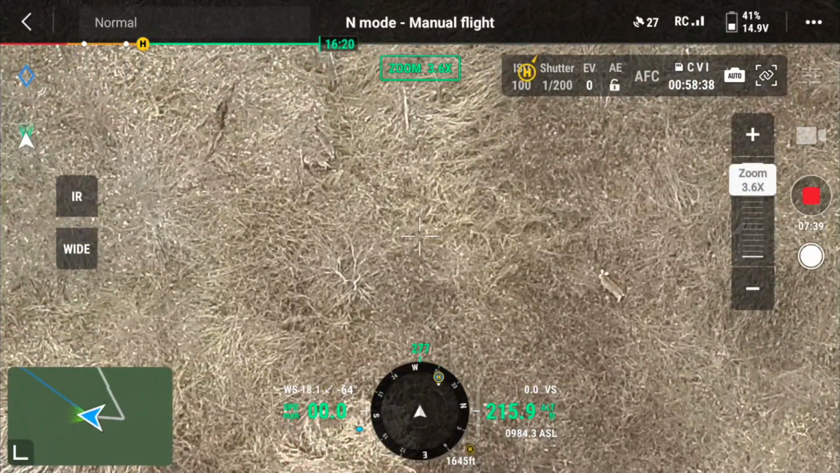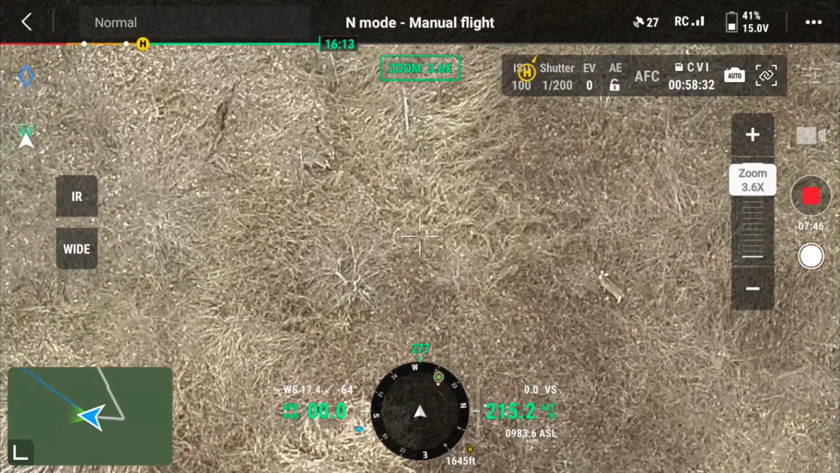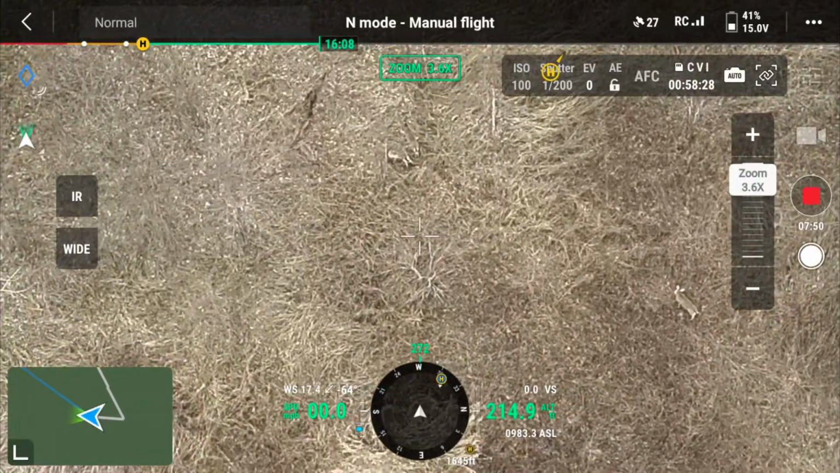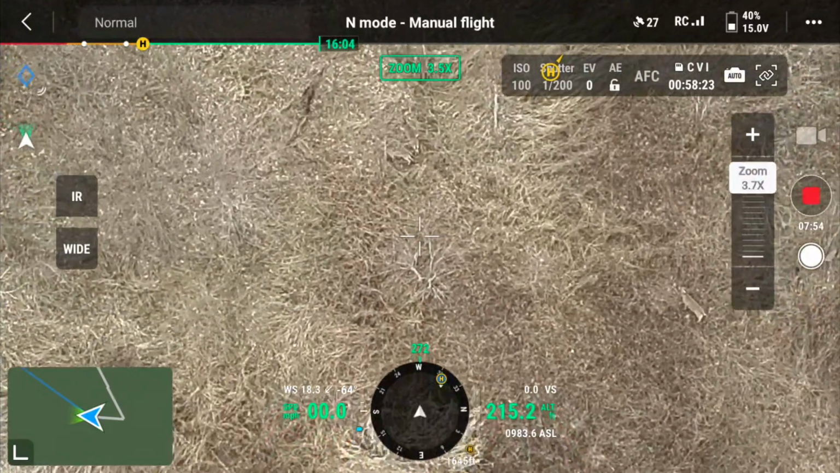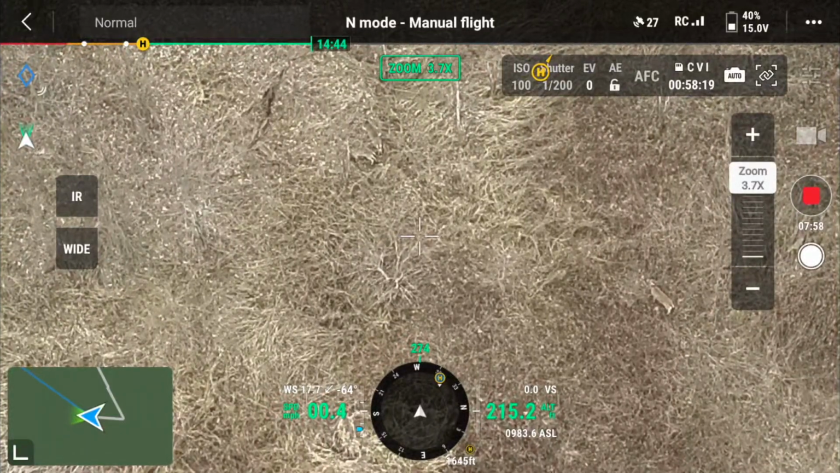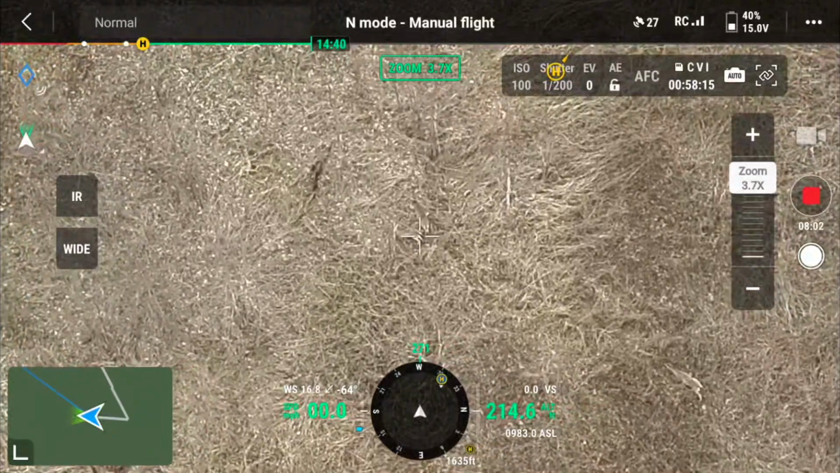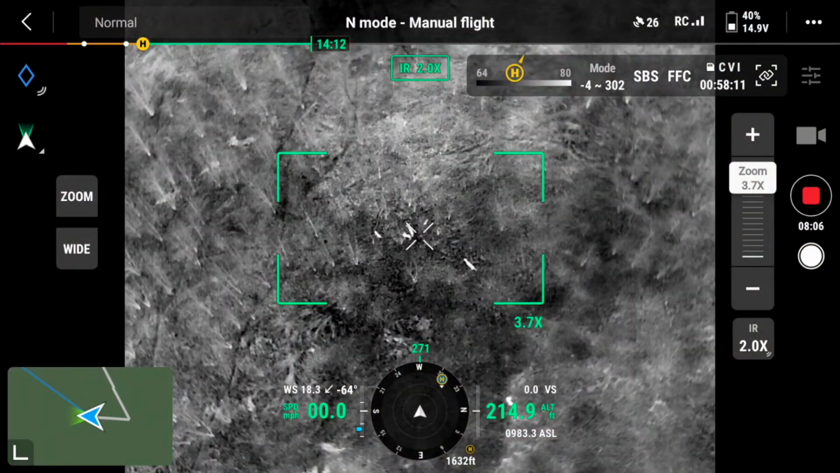We also can get wind information here, so that you can see the wind speed, which is above the green zeros that show me the speed of the drone, and the wind's at 17 miles an hour. So as the drone's sitting above the animals and you're focusing in, and the wind is pushing the animals or the drone around a little bit, then that can mess up your focus.